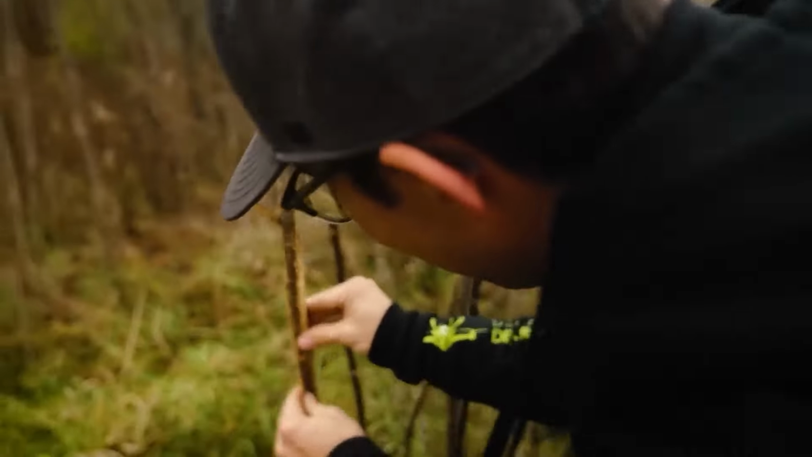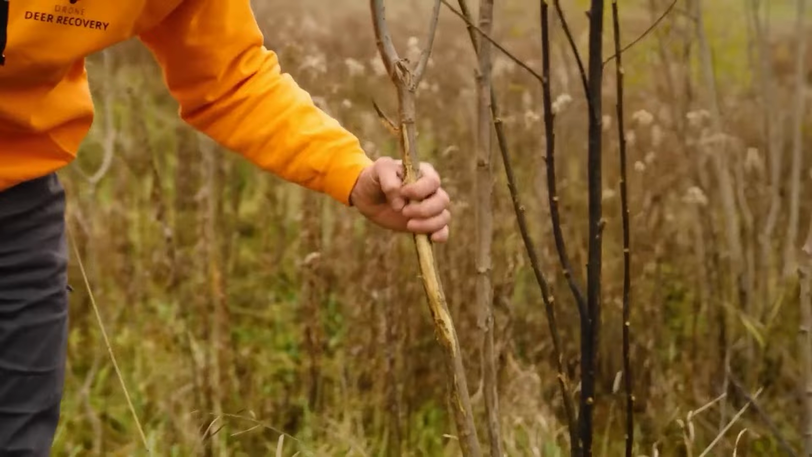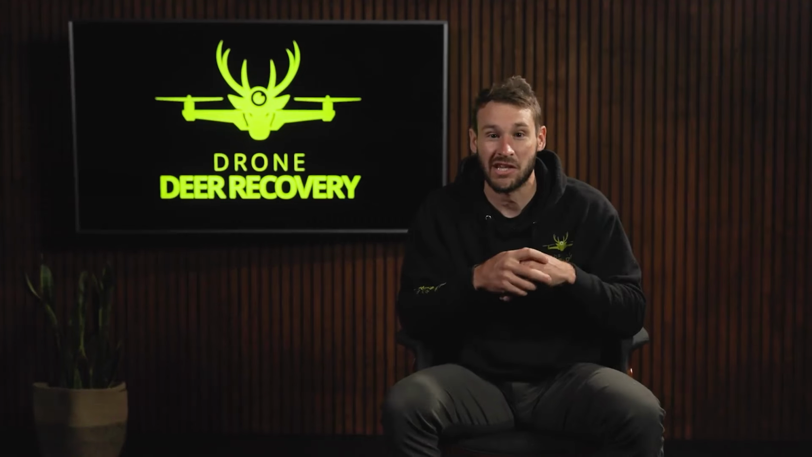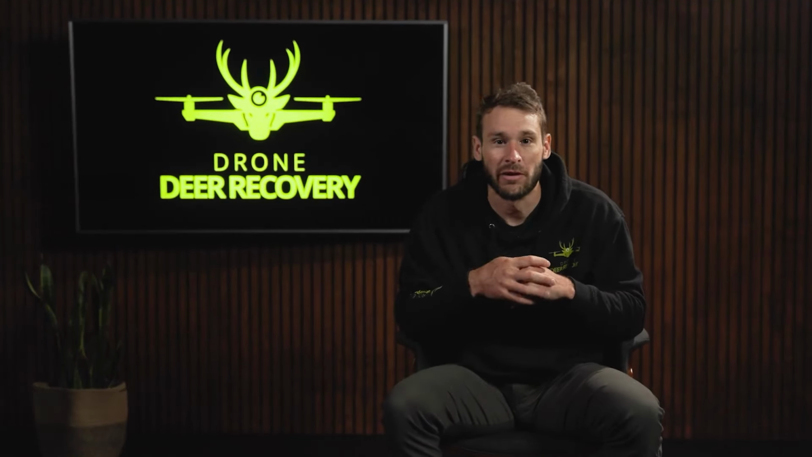I also was able to teach Kevin this season, you know, smelling buck rubs. You can tell the age of a buck by the rub of the tree. If you smell it, you can figure out how old they are. But yeah, you know what? I'm teaching Kevin the right way of how to do some of these things. I don't know if it's the right way or not, but it's gonna be fun.